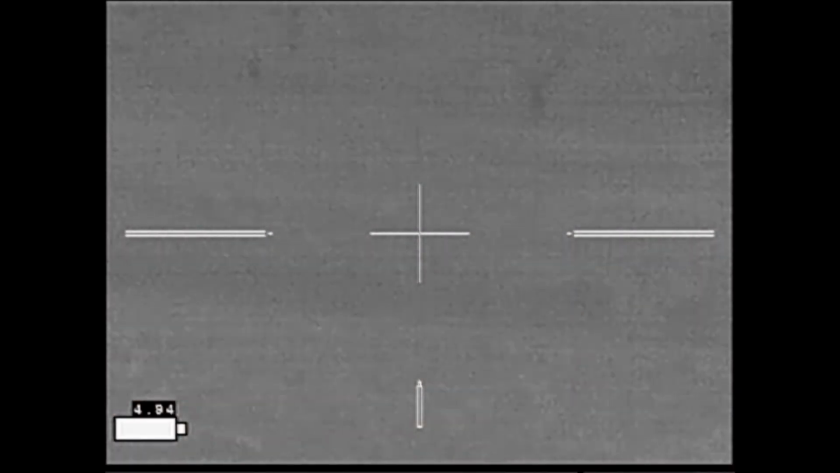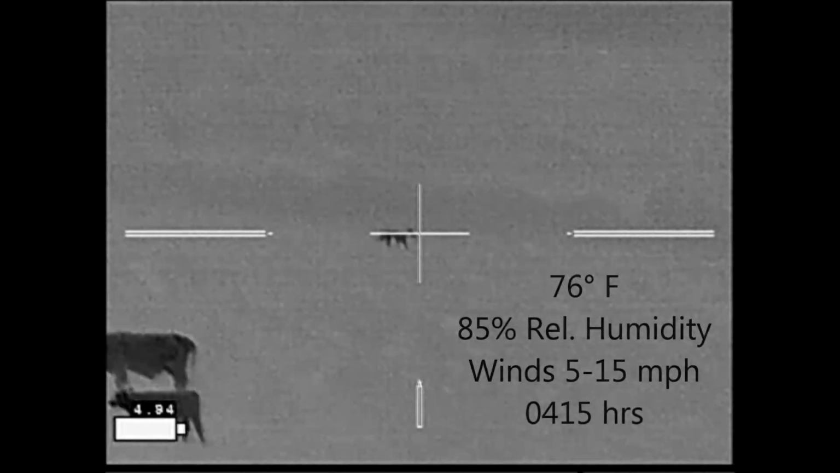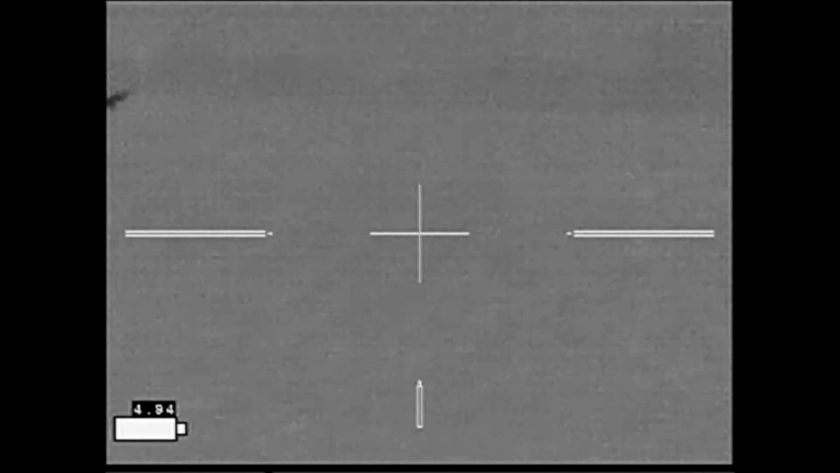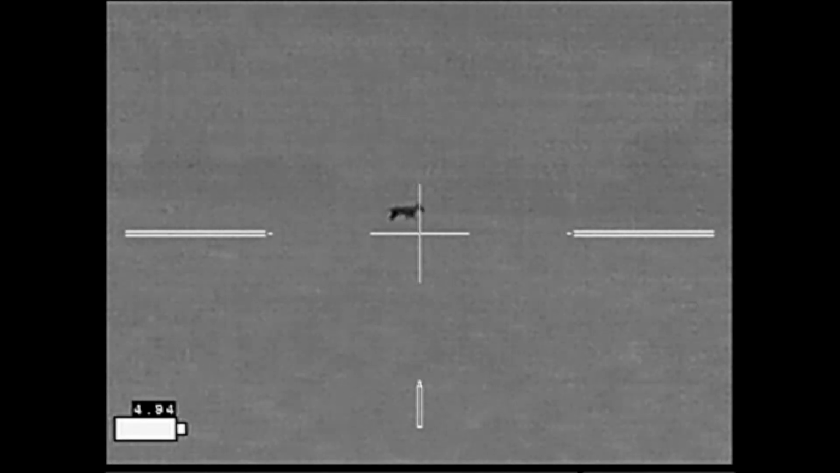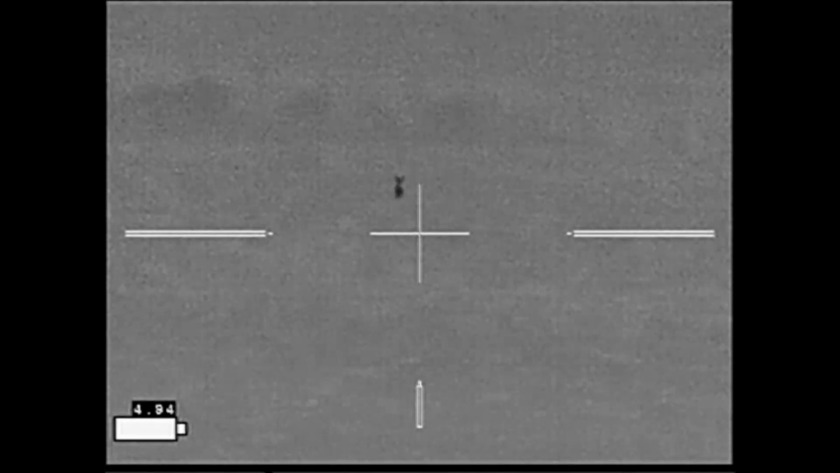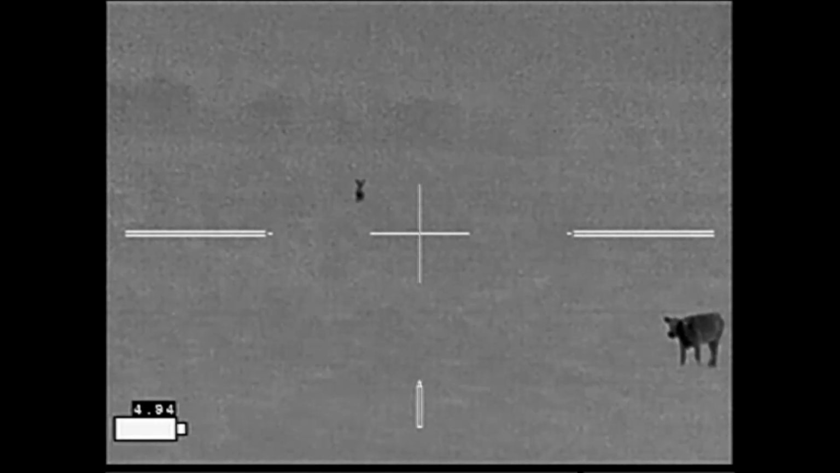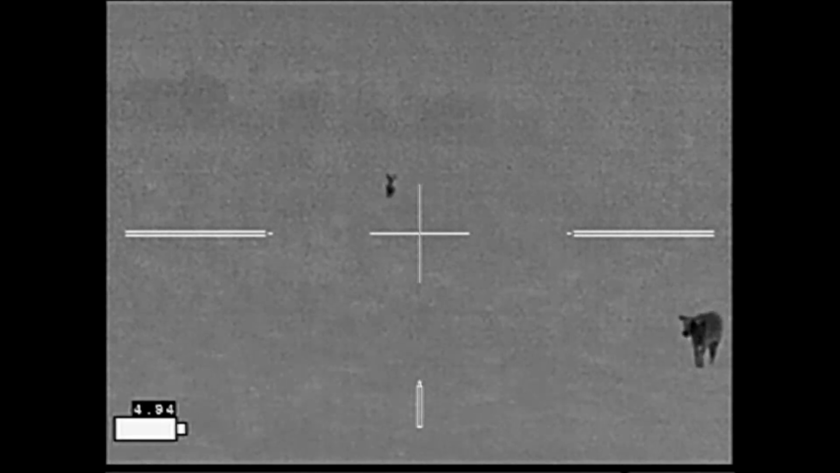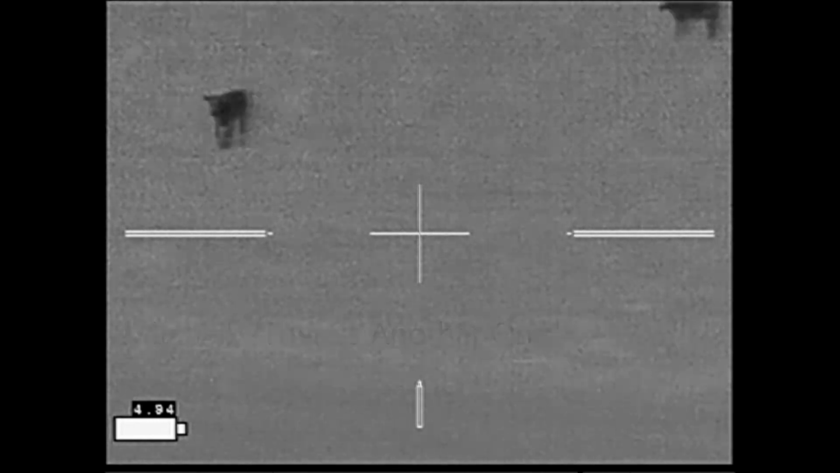Still later in the morning, we were in another field trying to call hogs, and this coyote came in to sow hysteria. At this point, it's still too far away to take a shot, and we're hoping that it will come in closer. It sits down, so we change over to a rabbit in distress call, and unbeknownst to me, another coyote is coming in under my line of sight. Mitchell spots it, says there's another one.